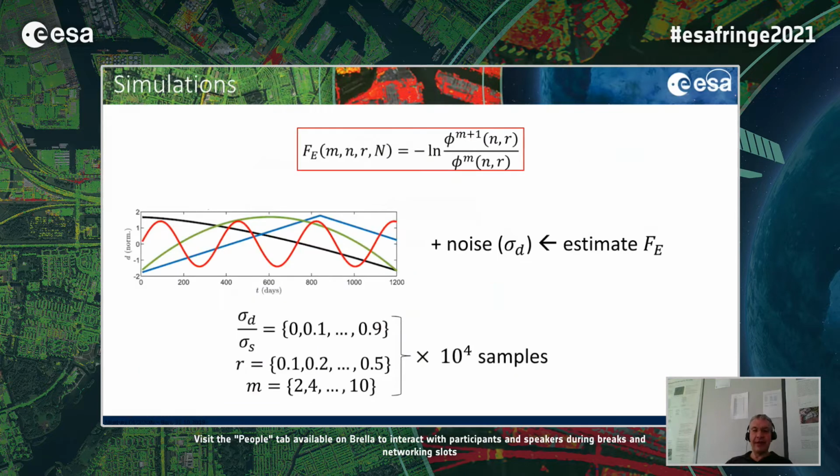But how does this all apply to InSAR? Which parameters should we choose? What we did is to perform a series of simulations, creating time series, which are the sum of a library of models plus white noise with a fixed variance. Then we estimated the fuzzy entropy for each of these simulated time series with a set of parameters to study sensitivity to noise conditions. For each set of parameters, we simulated 10,000 samples.